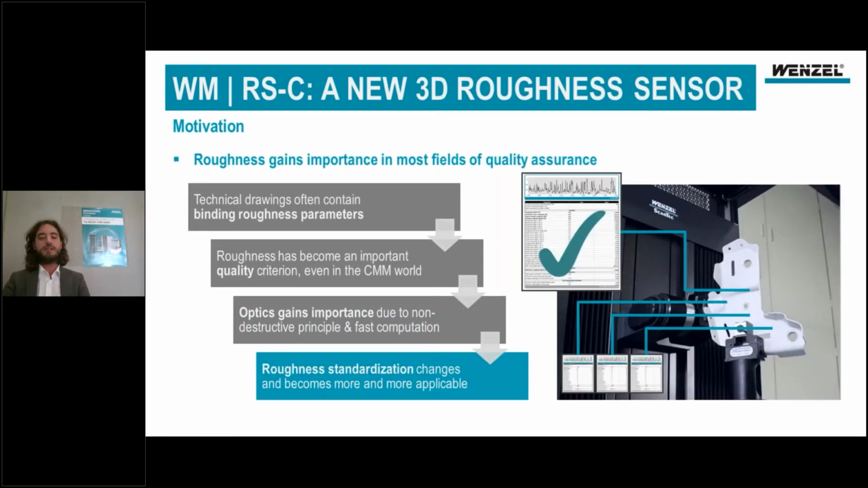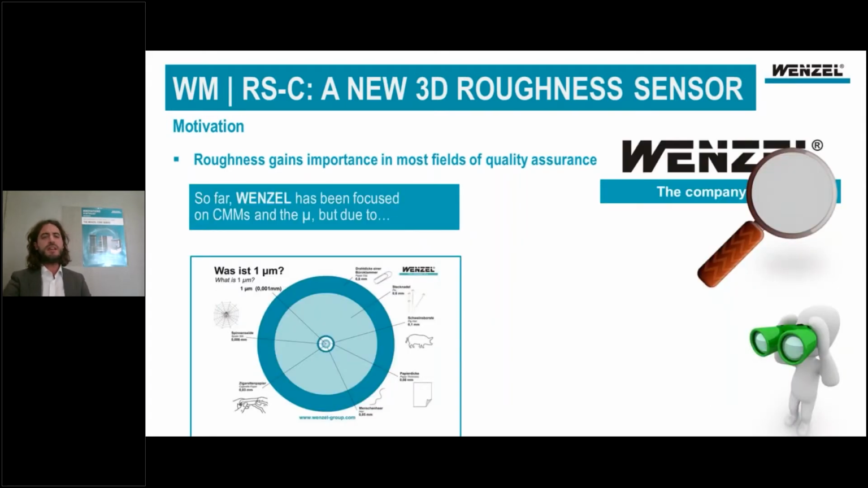And one more reason is that the roughness standardization is a very dynamic process. It becomes more and more applicable even in the roughness world and in the CMM world. And so we considered to develop our own sensor. The point is that Wenzel Company so far didn't deal with roughness that much.